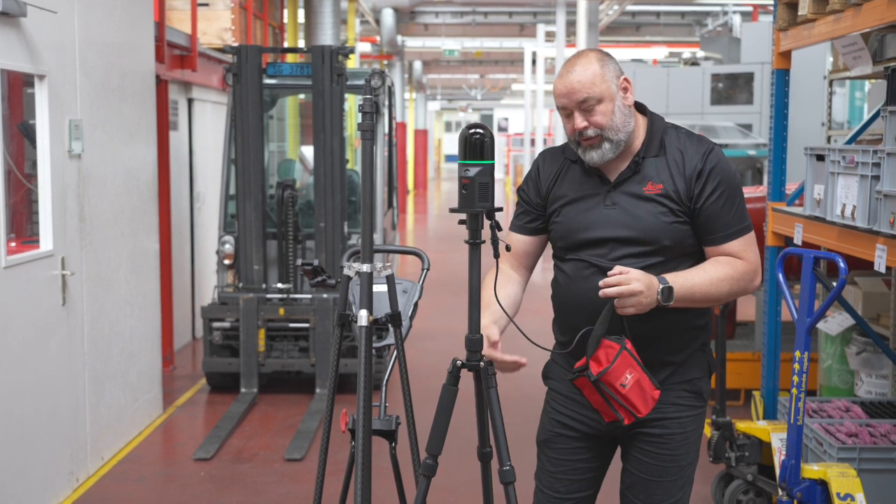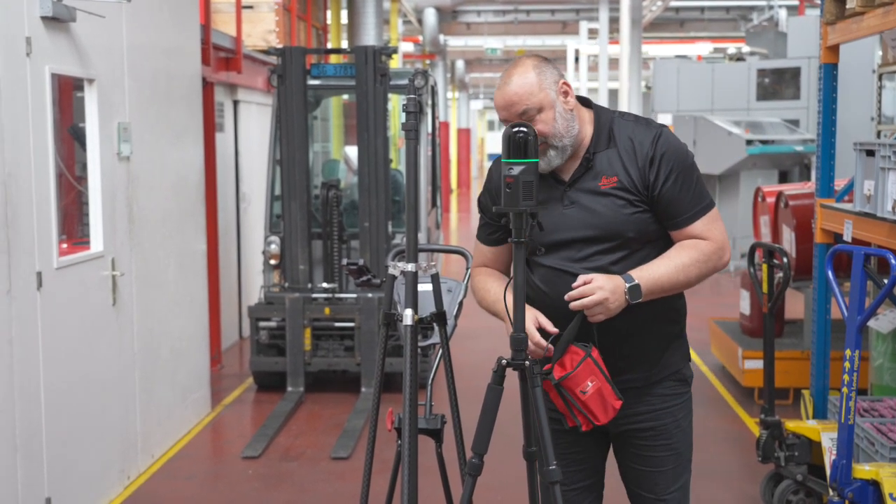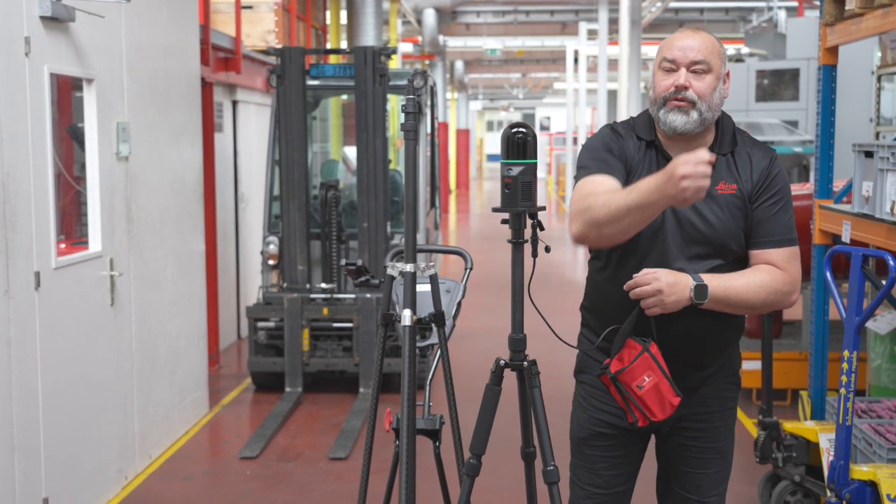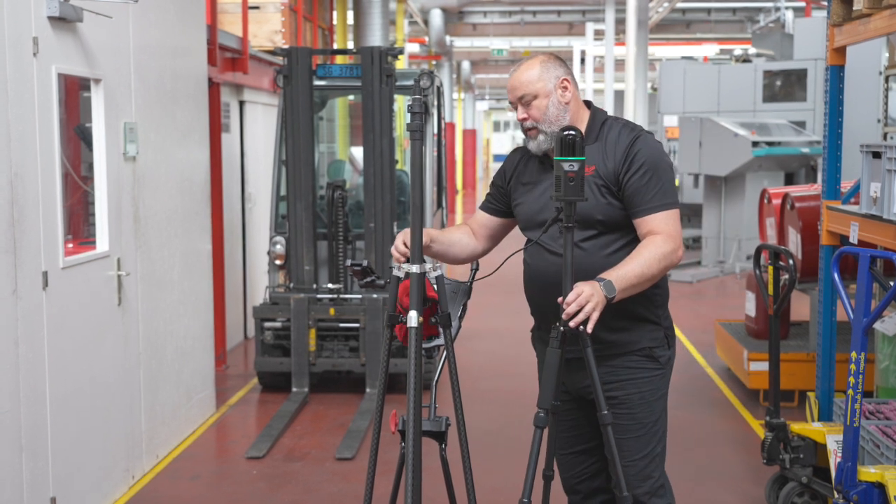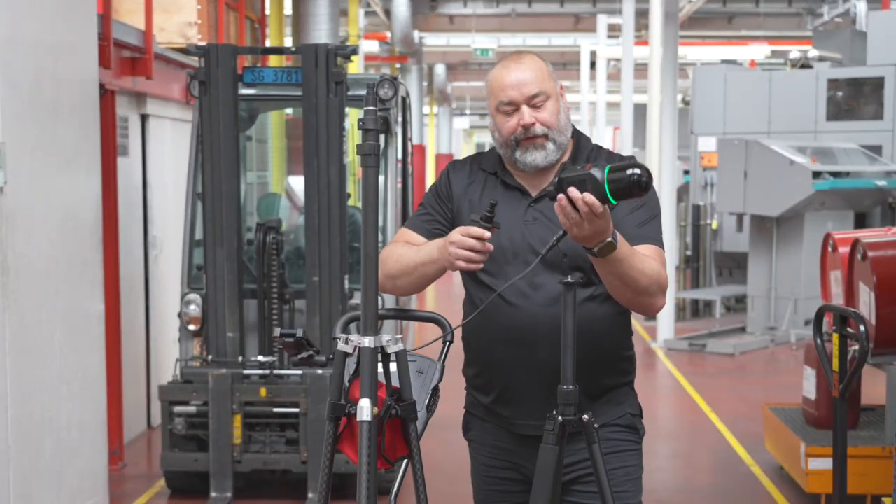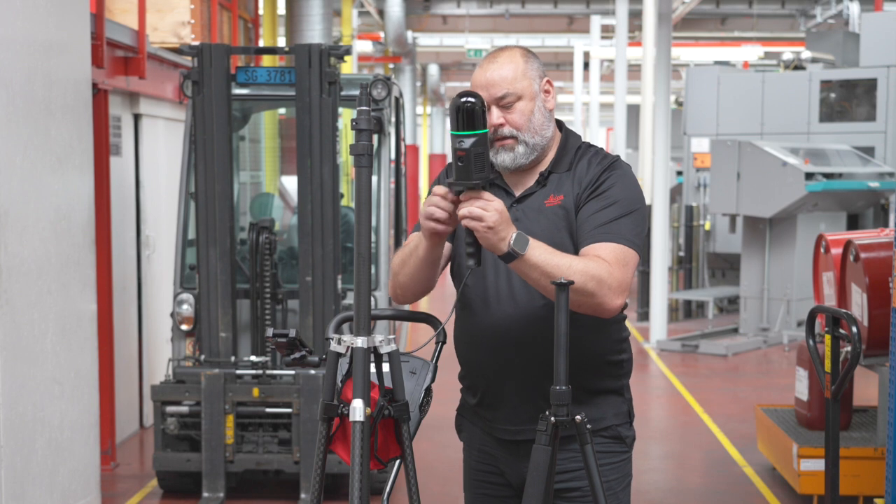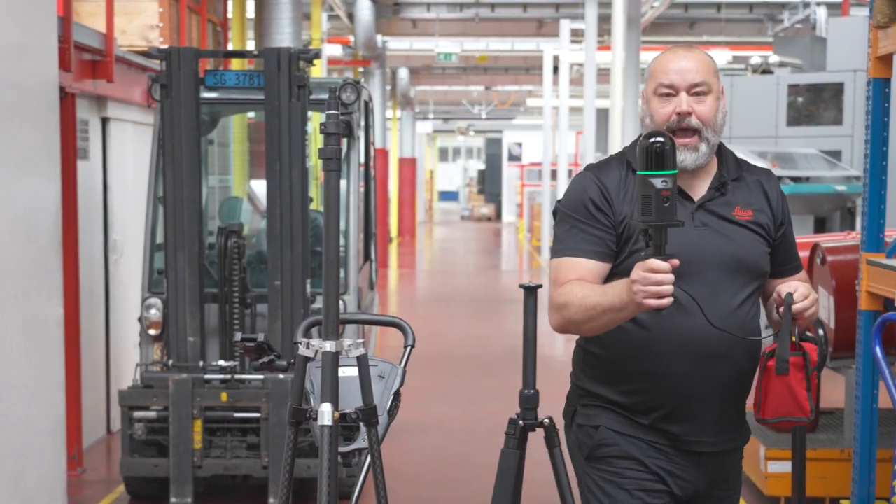But of course, if you don't have the wheels, if it's a more complex environment with a lot of uneven ground, then you don't use the wheels, you just use the tripod and carry the tripod around. Or if you work in an environment where you have a lot of stairs, you can also use a handle like that one, unscrew it from this tripod, put it on this device, and you are ready to go as a handheld device.